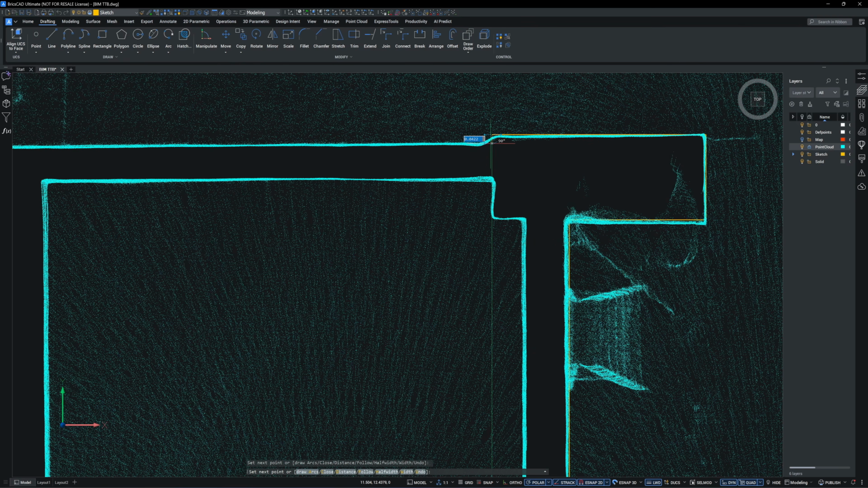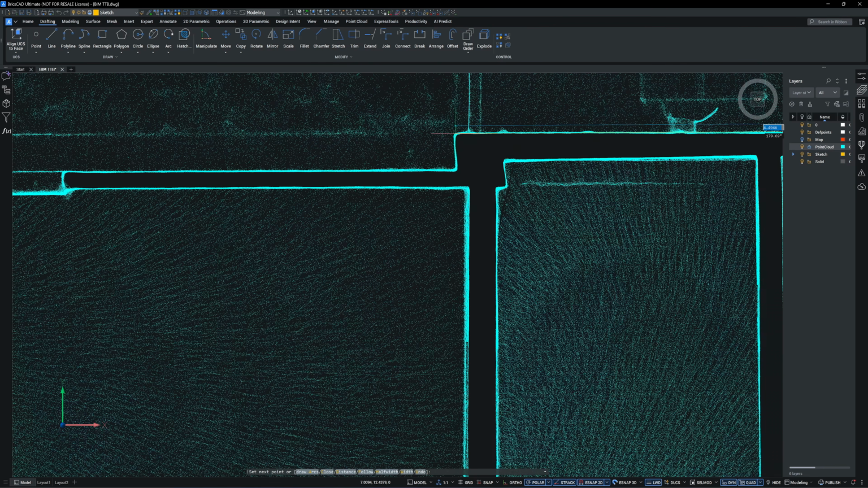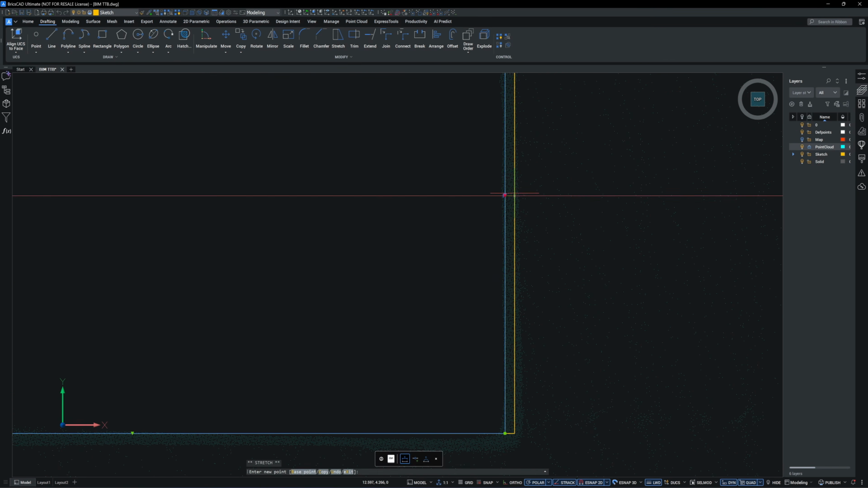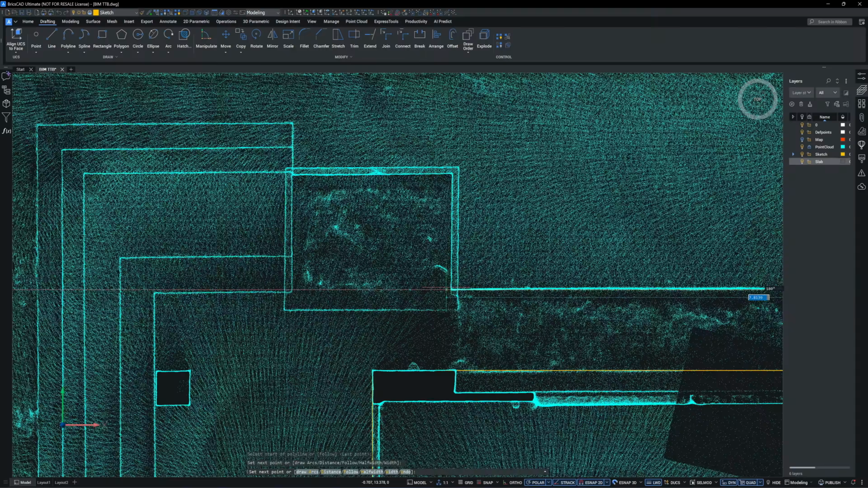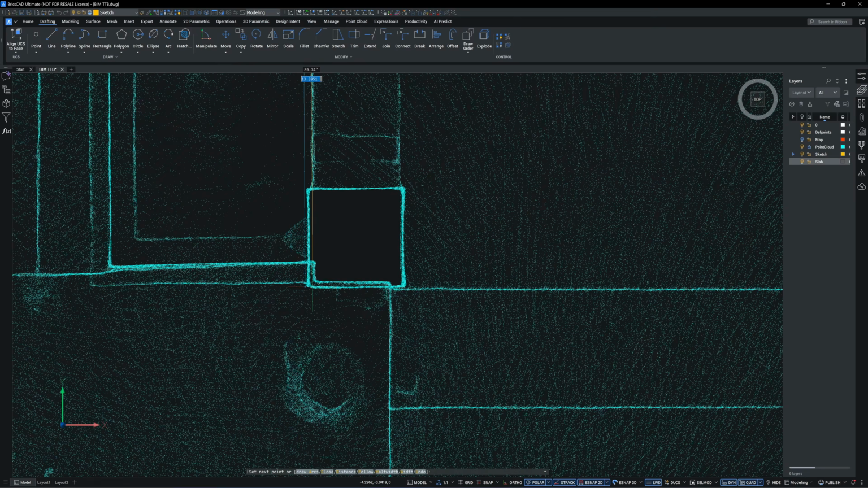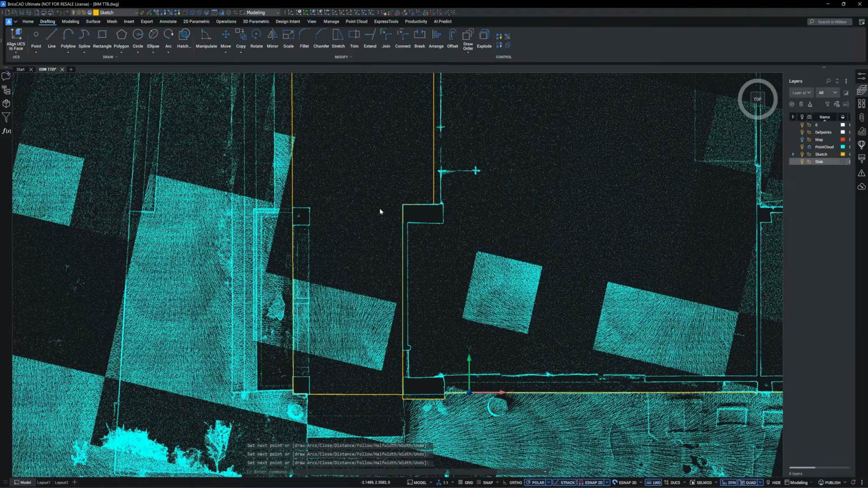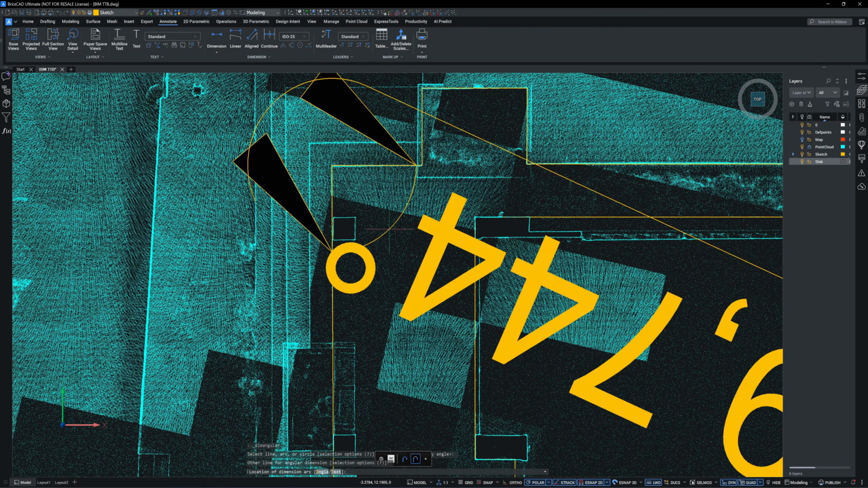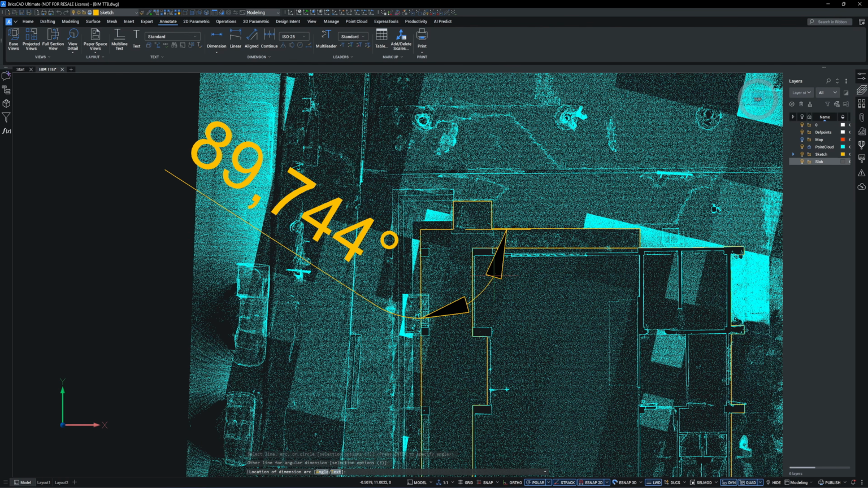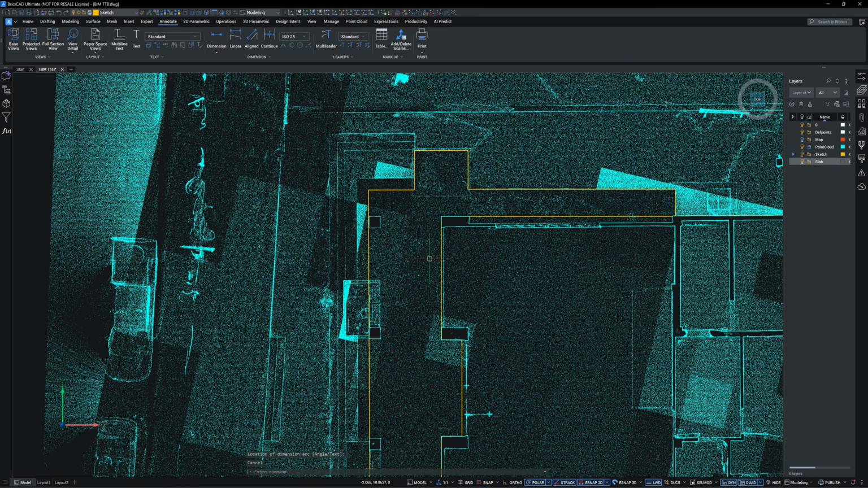The first step in creating a building model is to start with the floor slab. I will trace the entire slab boundary at ground zero level, covering both the interior and exterior. The construction quality of this building isn't very good. The orthogonality of this decorative column grid line is 0.3 degrees off from a true right angle.